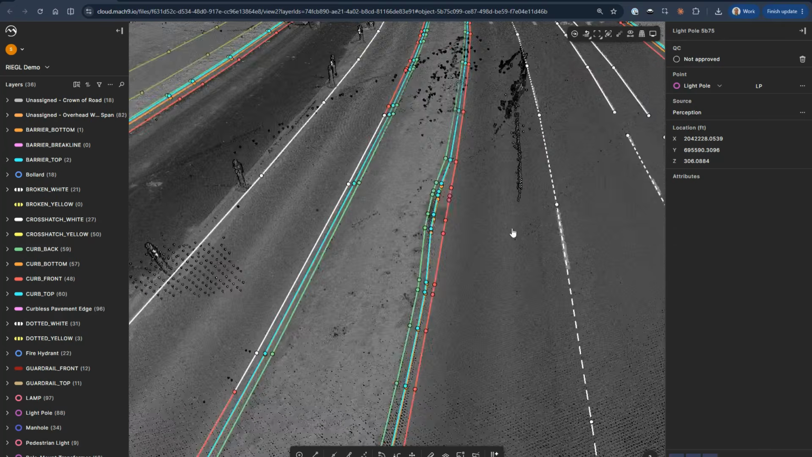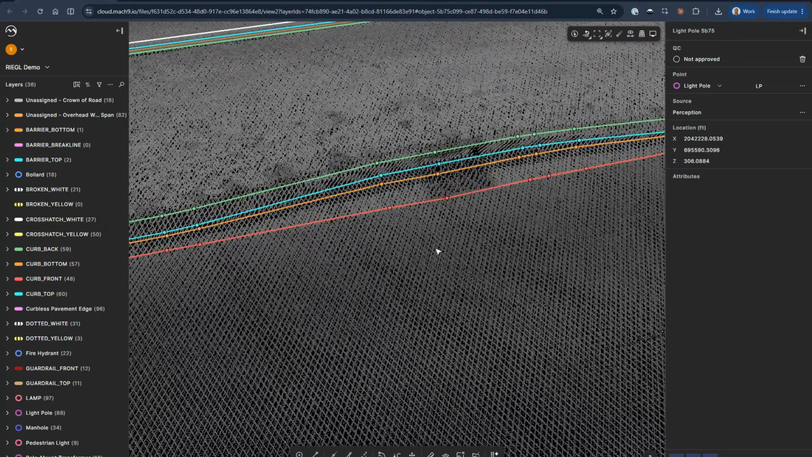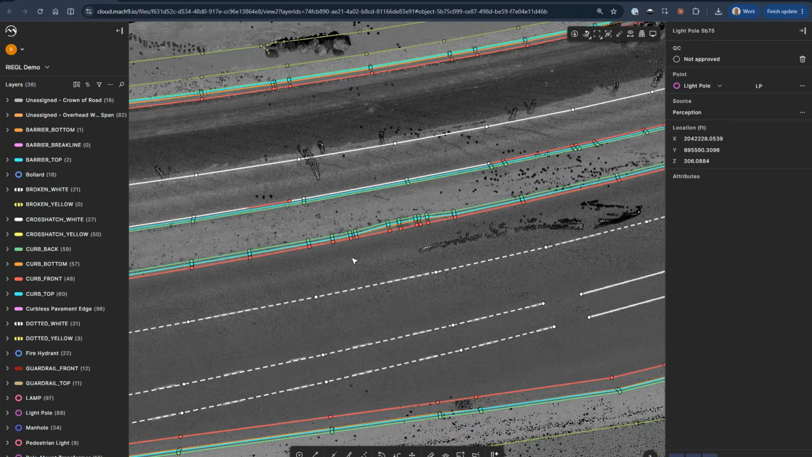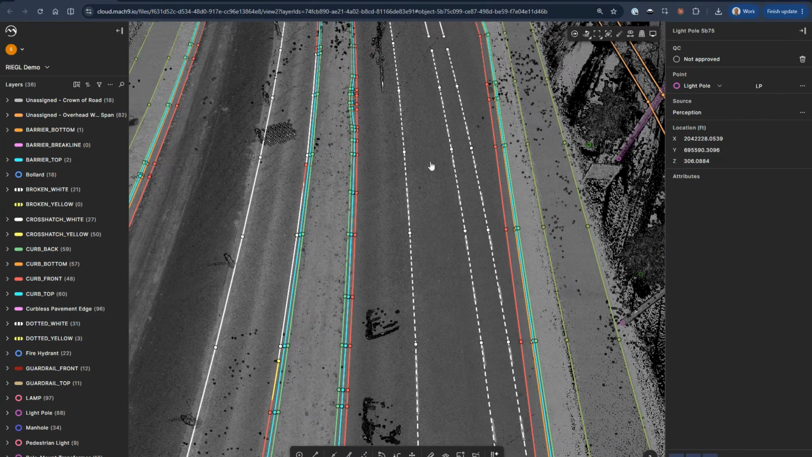So if I turn on my point vertices, we can see where some of these line up. I tell everybody with the automation, it's a great first pass. It's going to get you a big bulk of the way there, especially in areas like the straightaways. Our automation will run at a set interval. You can control it.